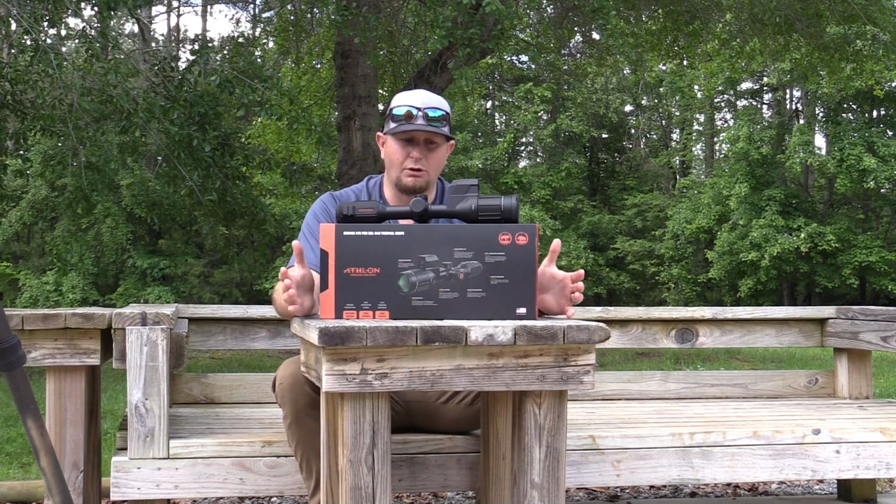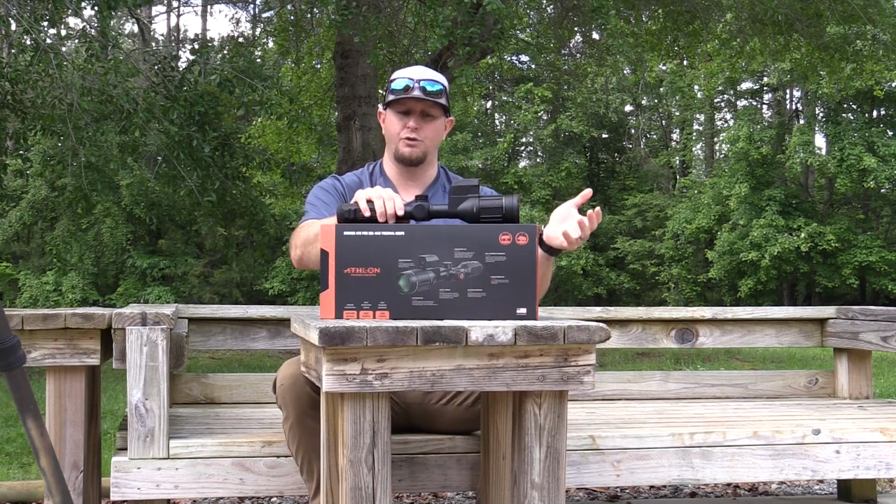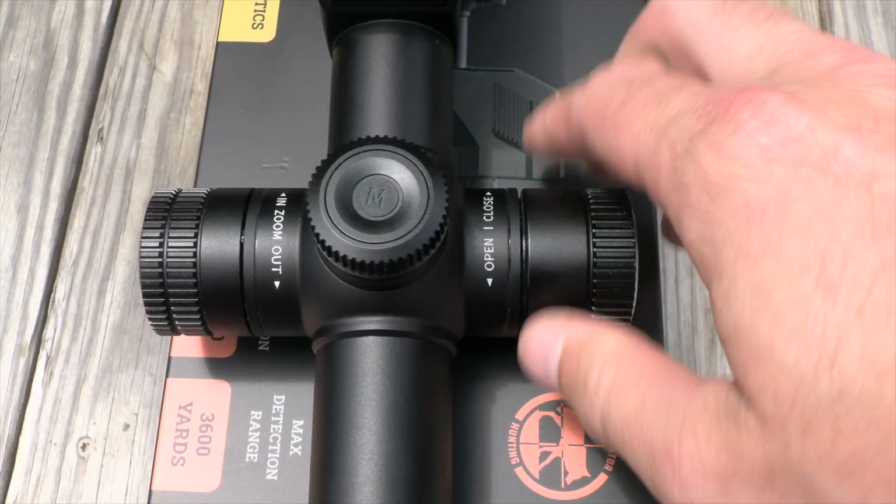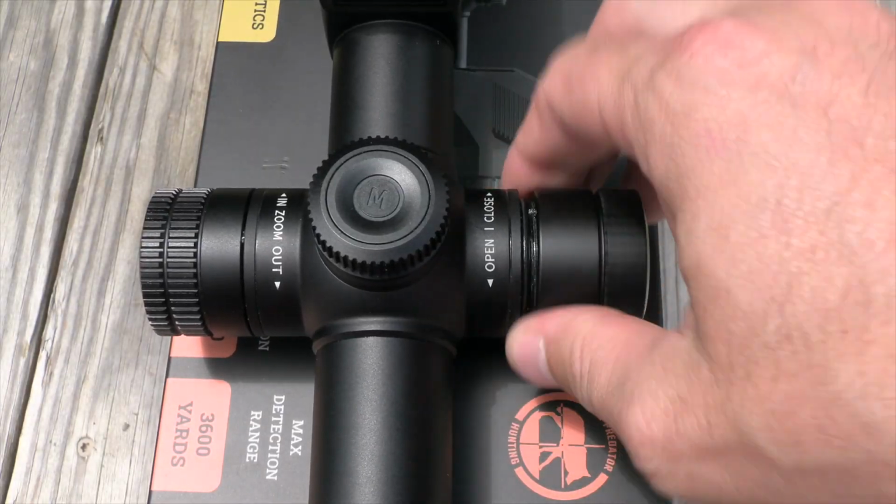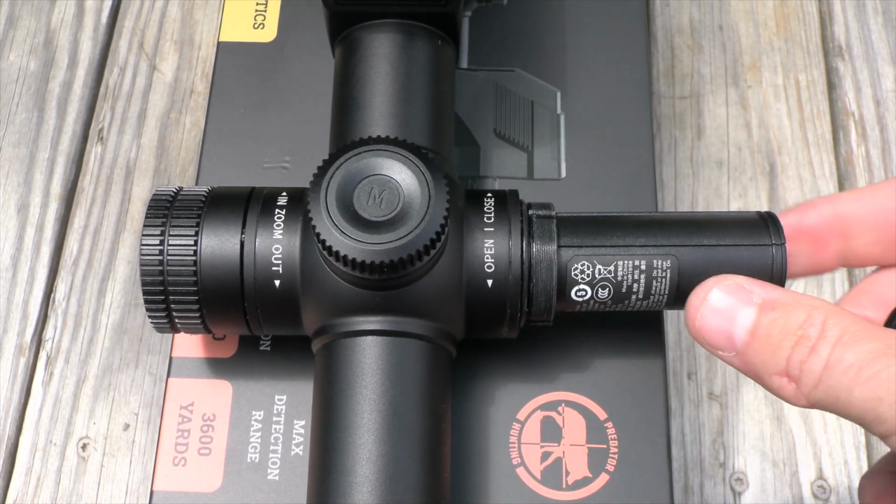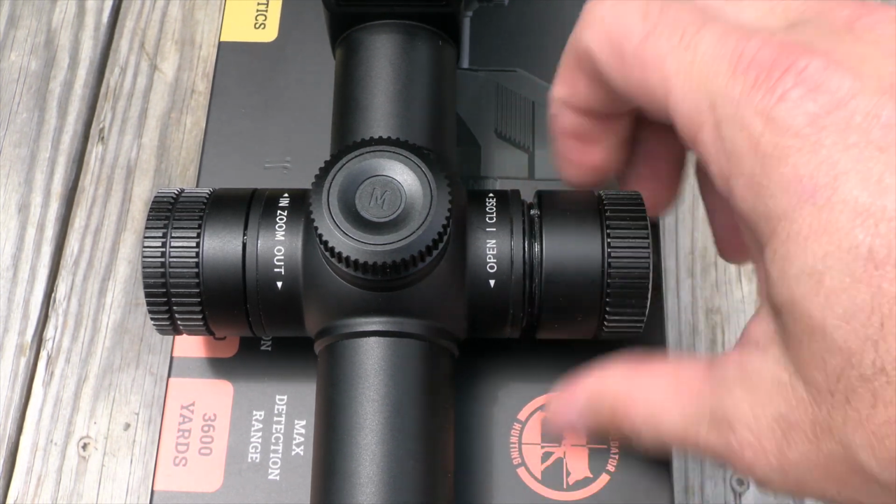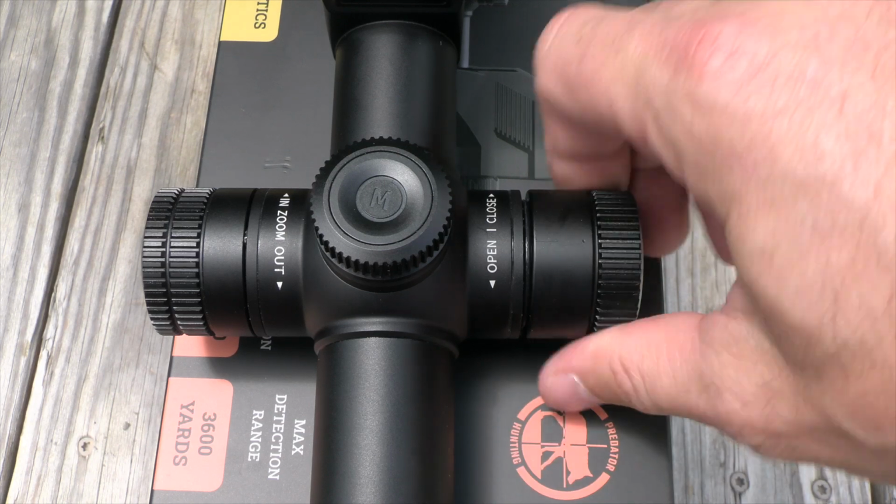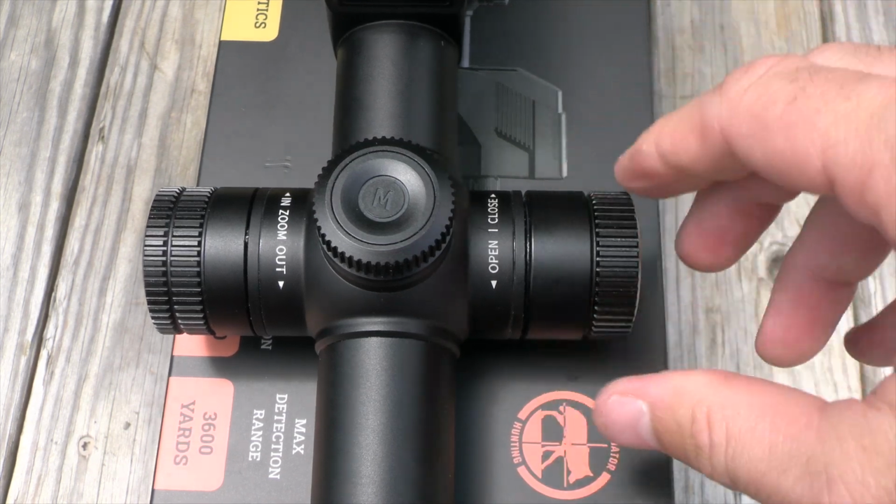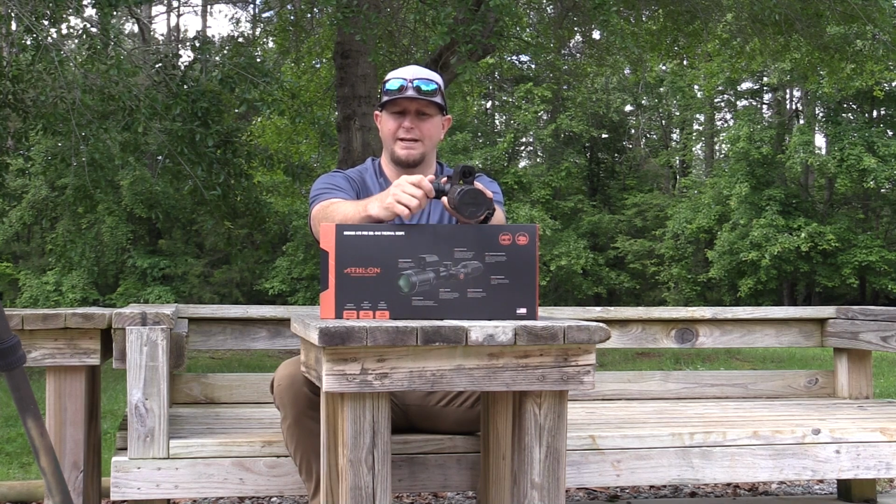So just to start with, obviously getting the optic out of the box, this is it. It will come with two proprietary external removable batteries that you can install. They are installed via this side compartment here. So if you unscrew where typically your windage turret would be, you will have a battery compartment there. It does come with two, so you can keep those fully charged, and you've got a replacement in case one goes dead out in the field.